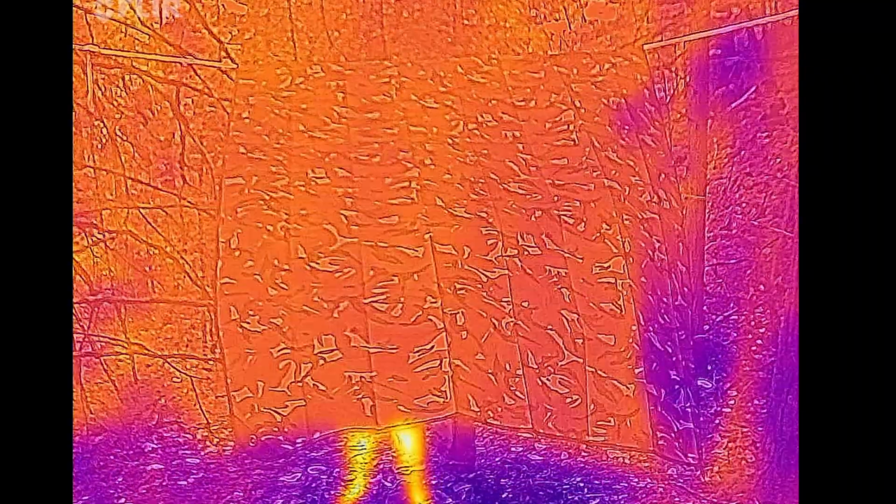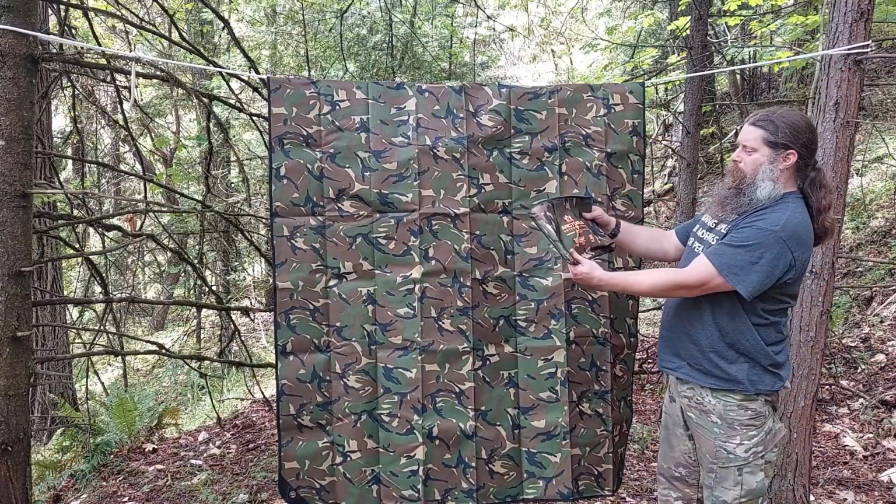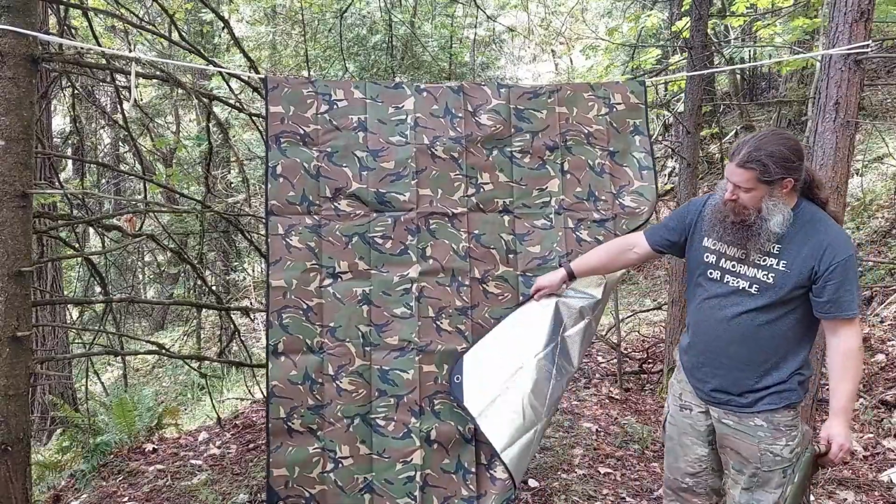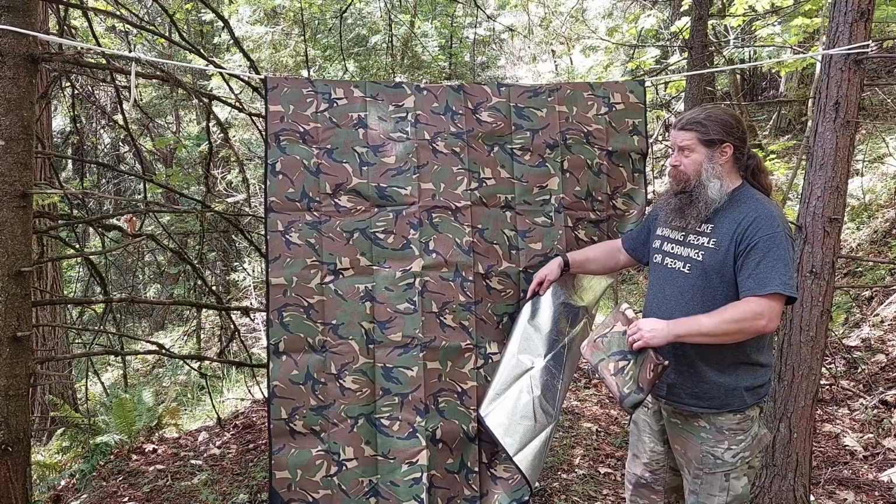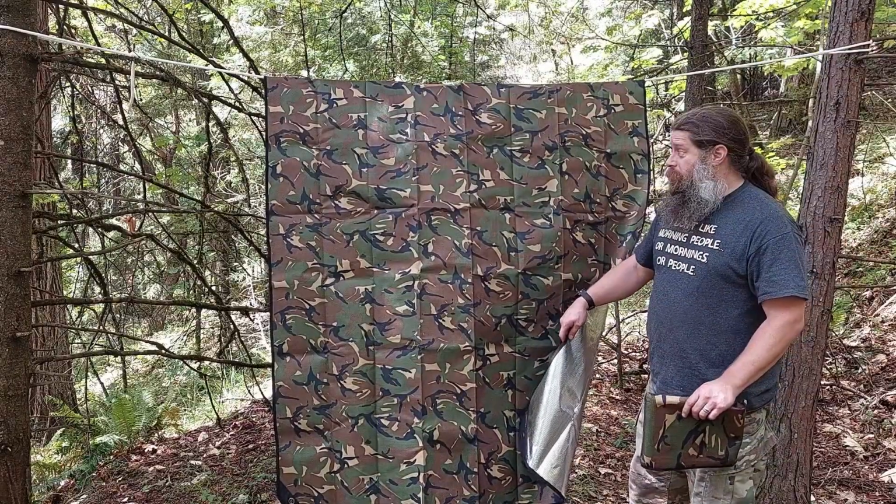Actually, this is doing a really good job. You can't hardly see me at all. You can see my feet a little bit there on the bottom, but that's just because it doesn't reach all the way down. Hey, I think this is doing a pretty okay job. Okay, so that's the Arcturus emergency blanket. I'm guessing that with this shiny side, not only will it keep your thermal signature all encased and difficult to see, but it'll also keep you pretty darn warm in the colder temperatures.